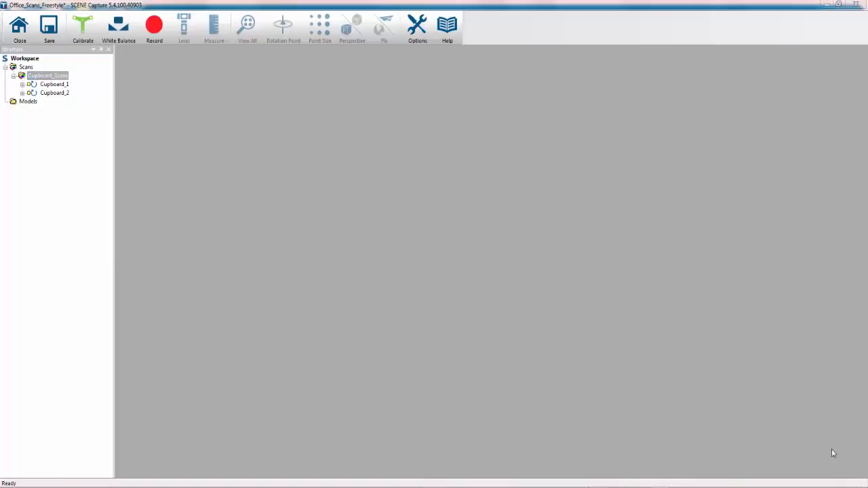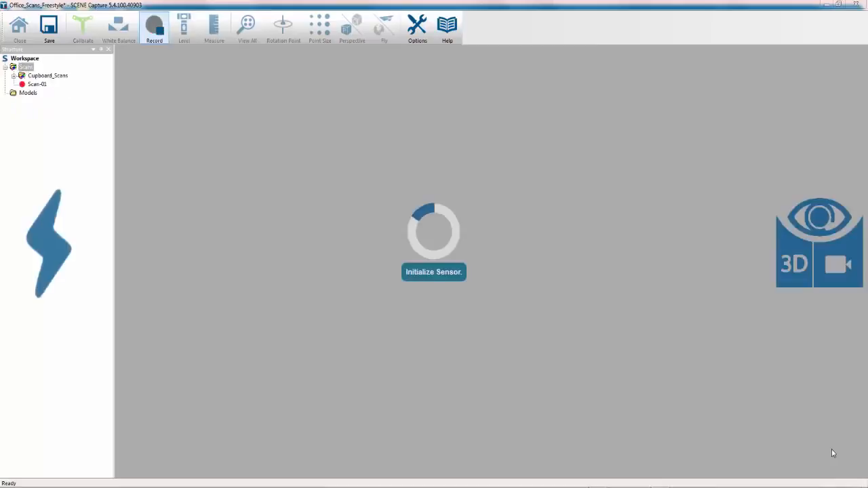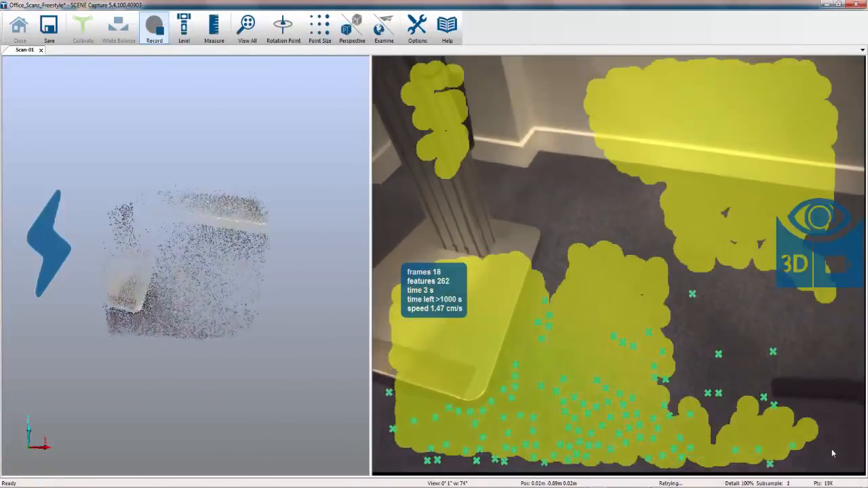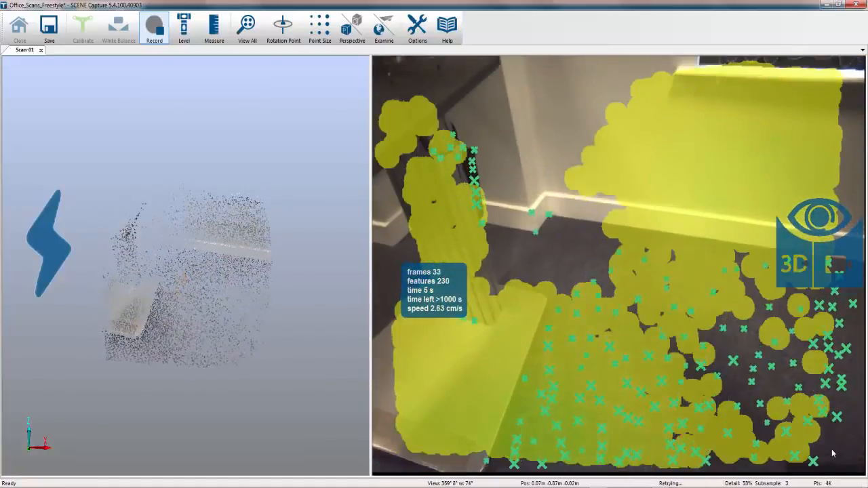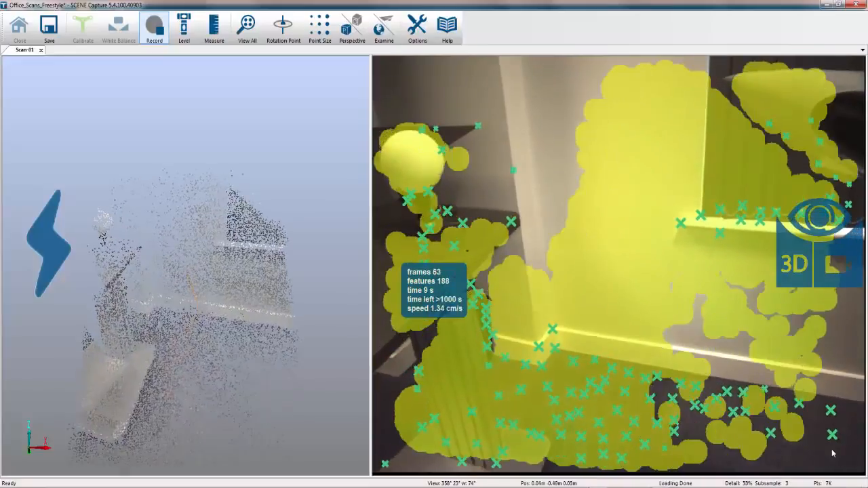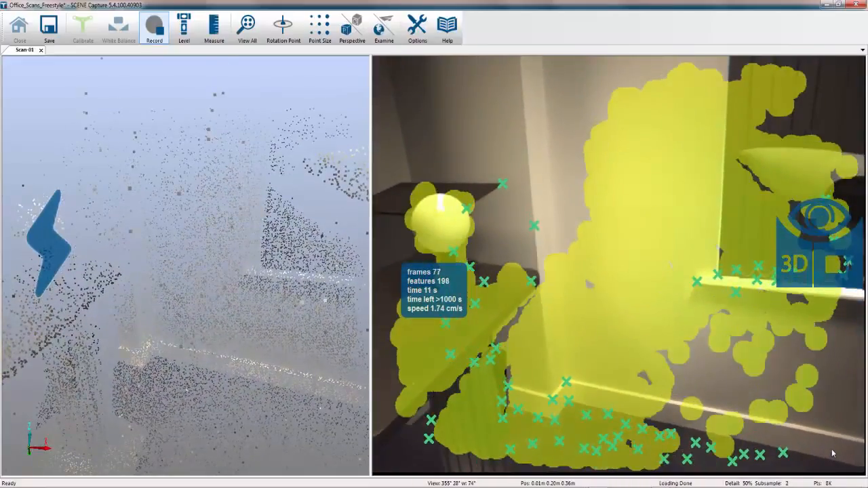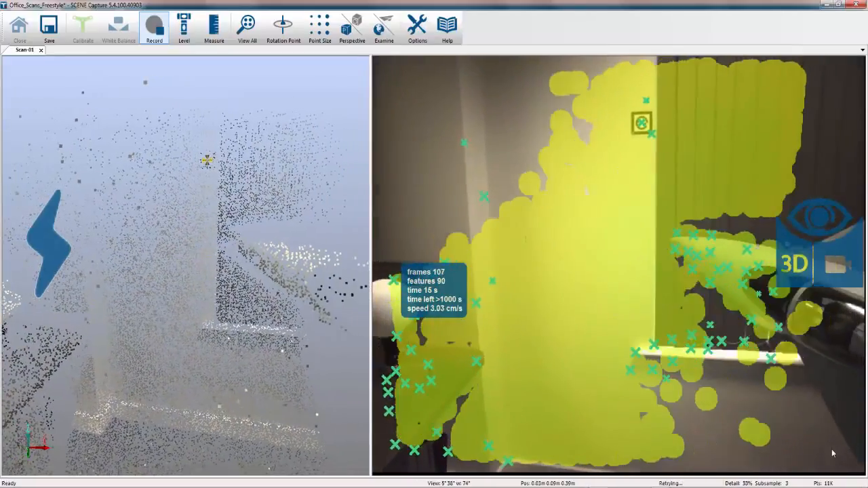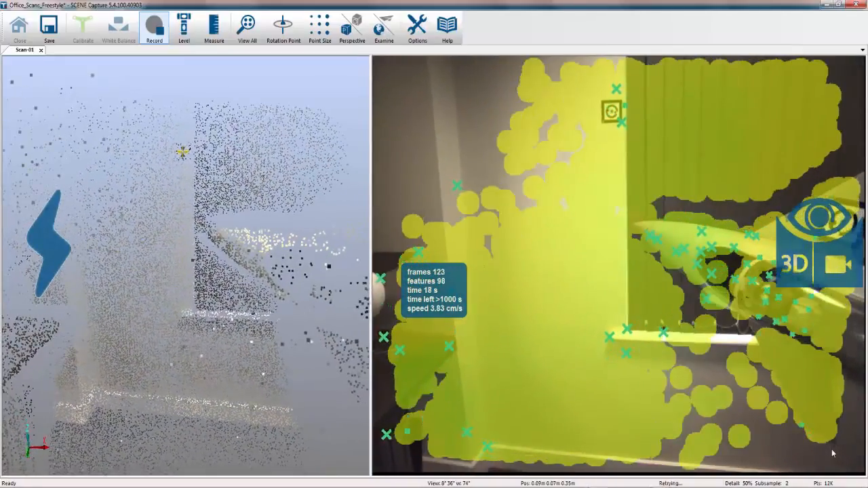lot easier. In the room, I've also got another subject that I'd like to scan. All I'm going to do is press the button on the Freestyle again. This will initialize the sensor, and straight away we're into scan mode. So I'm just going to move up and collect a couple of targets first, which will aid in my registration, and then move across the subject, which, as you can see, is a fighter jet.